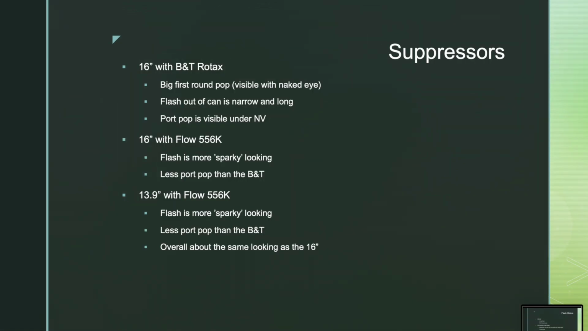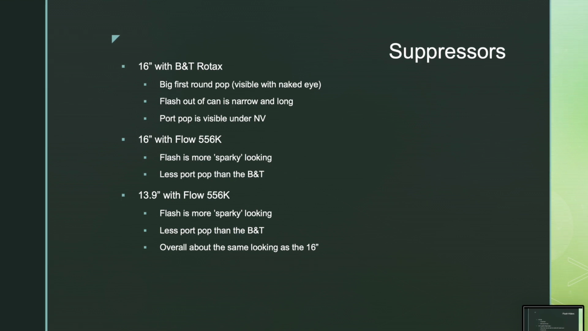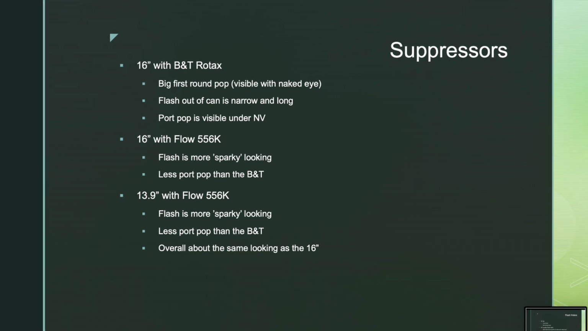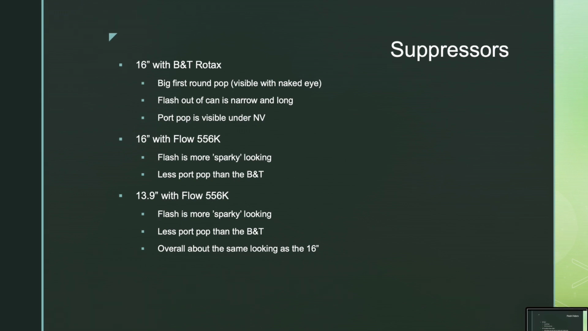And now the suppressors. The 16-incher with the A2 and the B&T had major first-round pop. That is something I noticed even at dusk when we were out there. You can see that first-round pop with the naked eye. And then the subsequent shots are like a really long, narrow flash out of the can, and you can definitely see the port pop from it, even, other than the naked eye, sometimes.